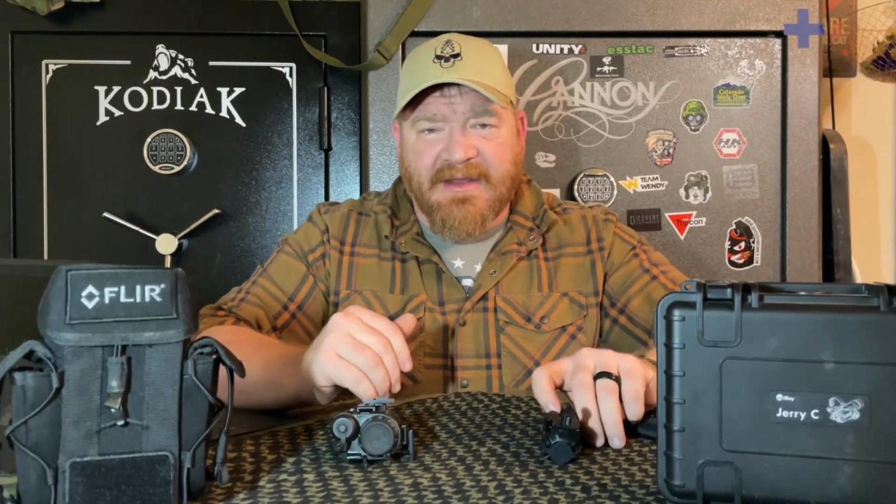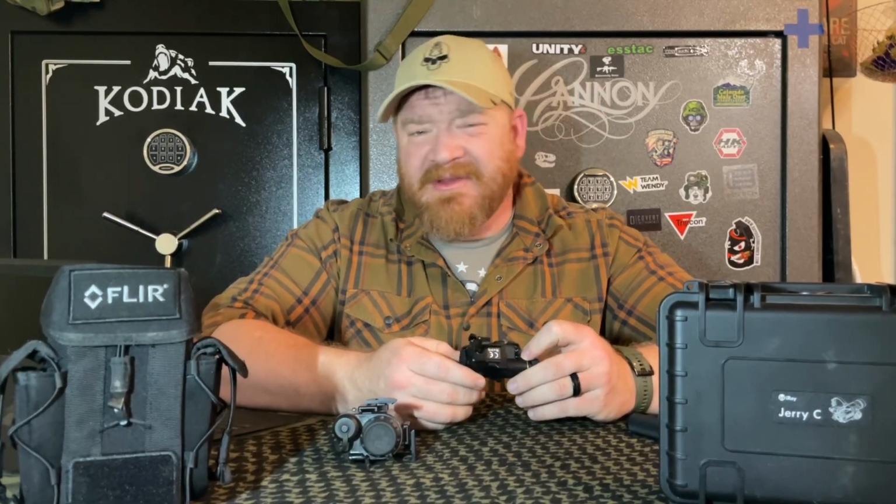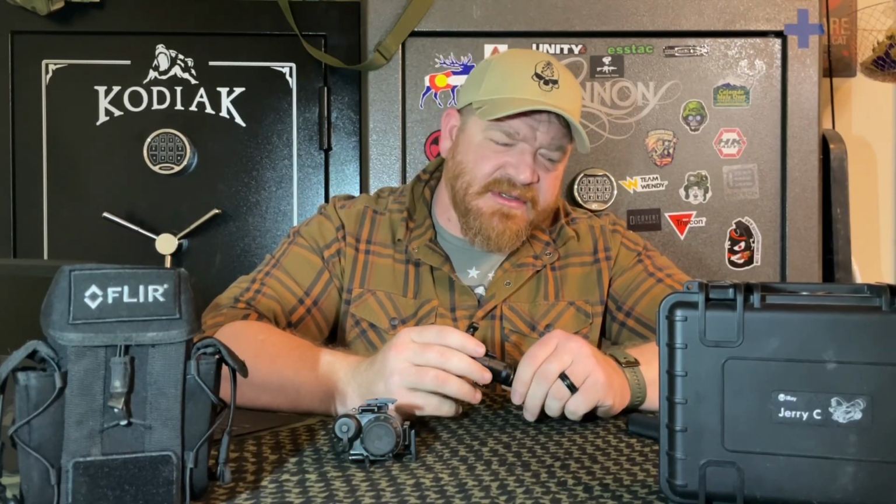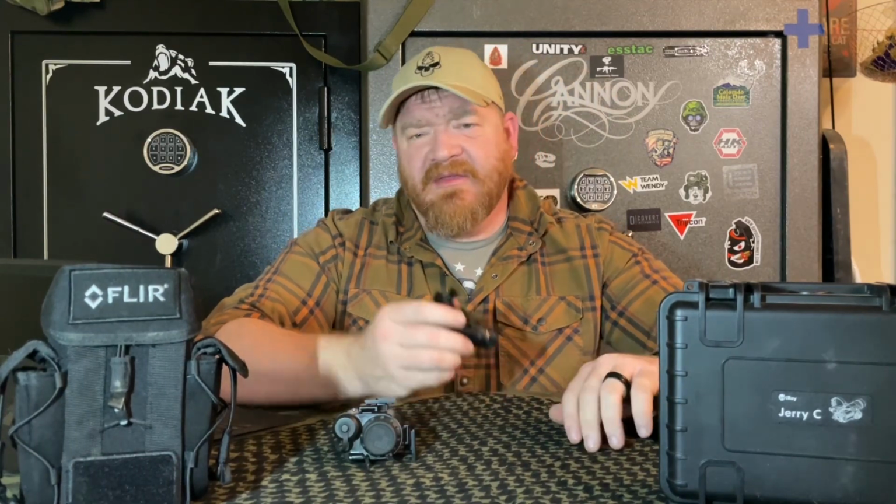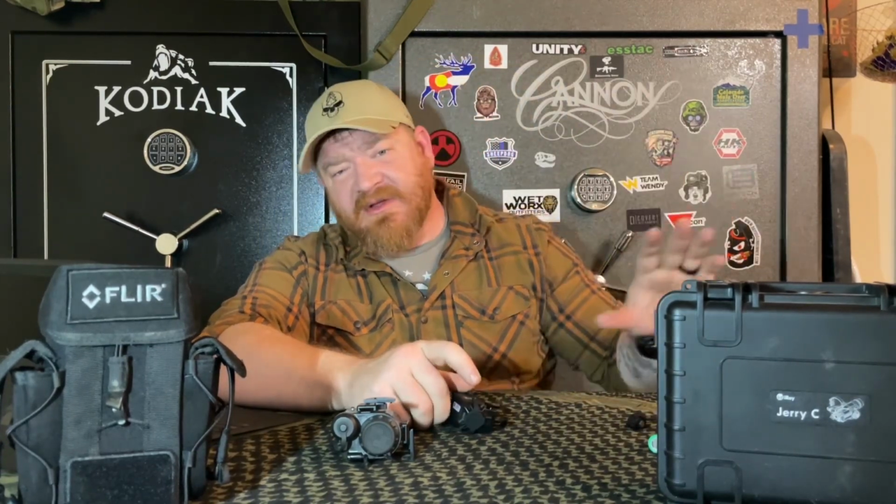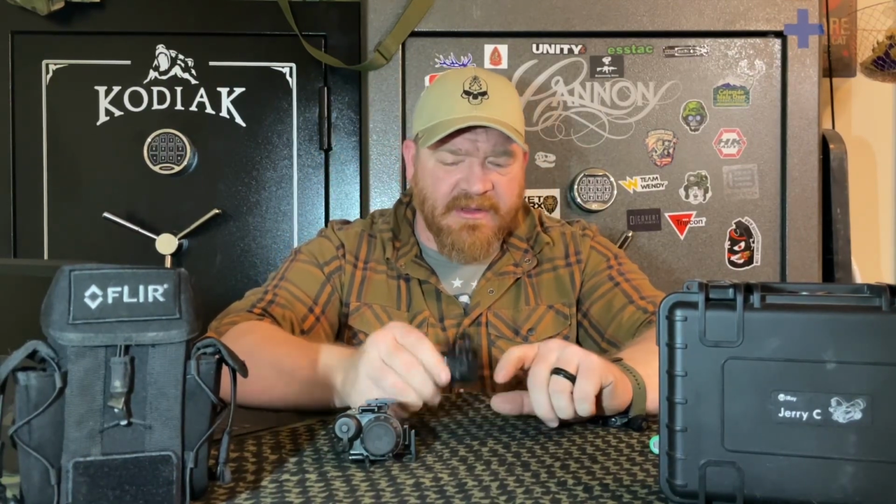And because the headlights are on, the Jerry C doesn't really seem to highlight the vehicle at all. I think the headlights and brake lights on those vehicles are just so overpowering on the PVS-14 itself that it's too bright. It just overpowers the heat signature that the Jerry C would be trying to show you. Because you can clearly see other heat signatures all around it, but because of those light sources, it is difficult.